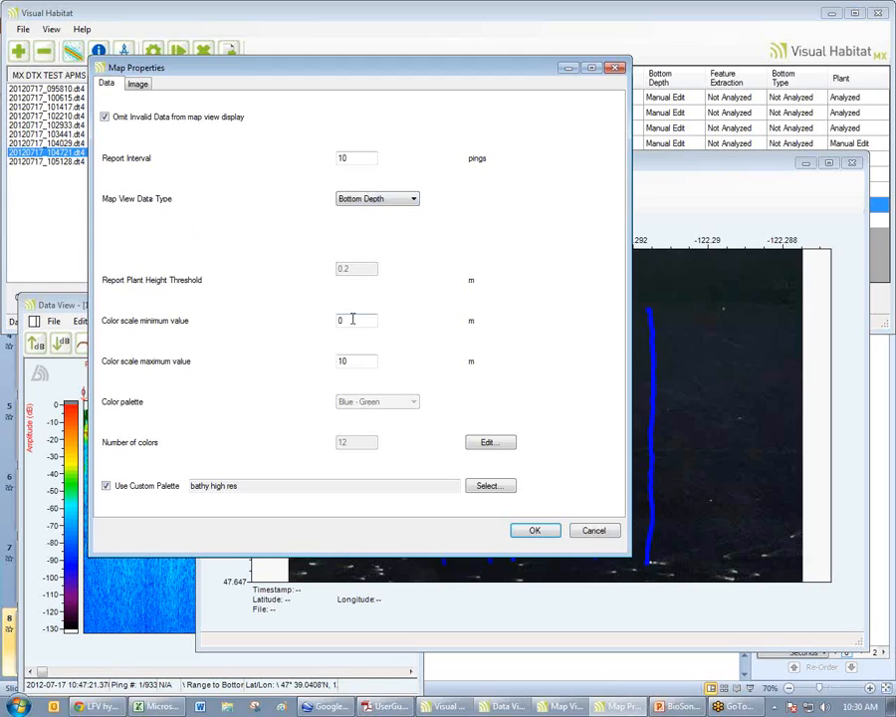Now we come down here and we choose the minimum and maximum values. We choose the number of colors that we want to use, and we can create our own custom color palettes. Or we can use the system default. They have 4 different color palettes.